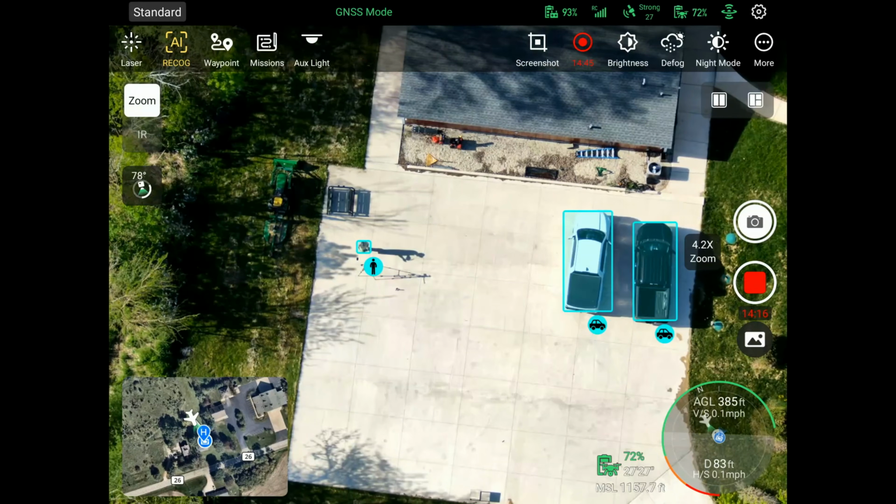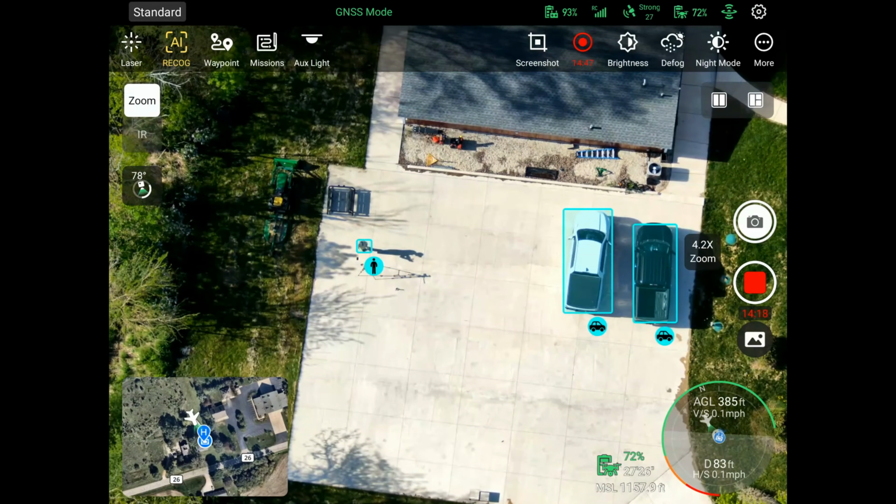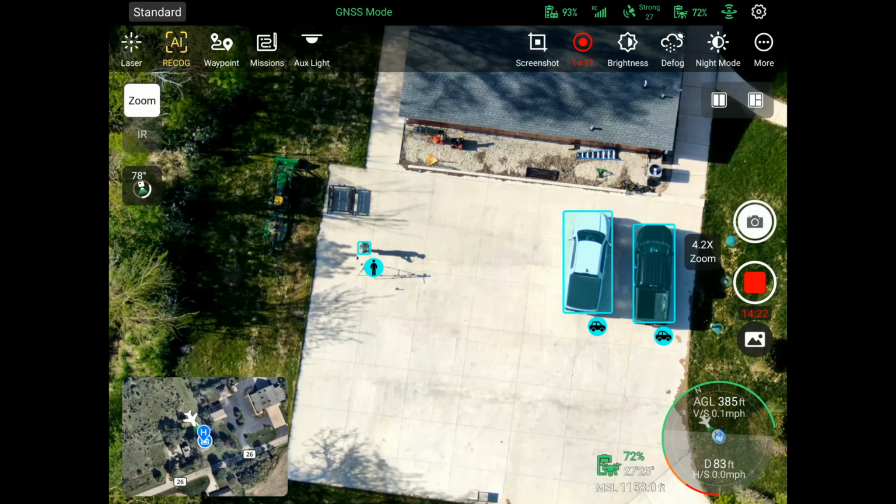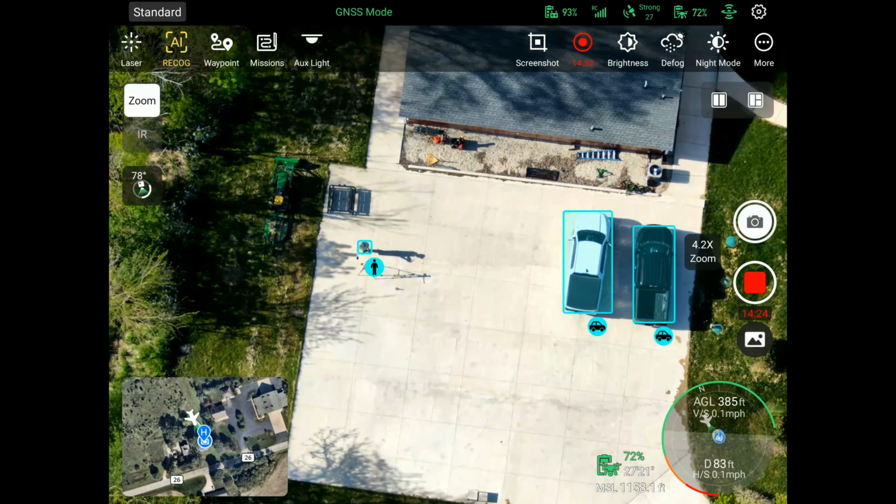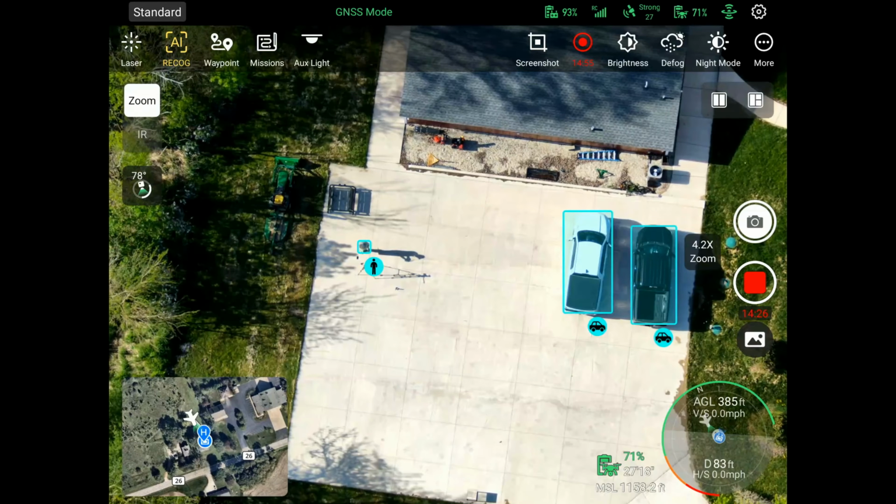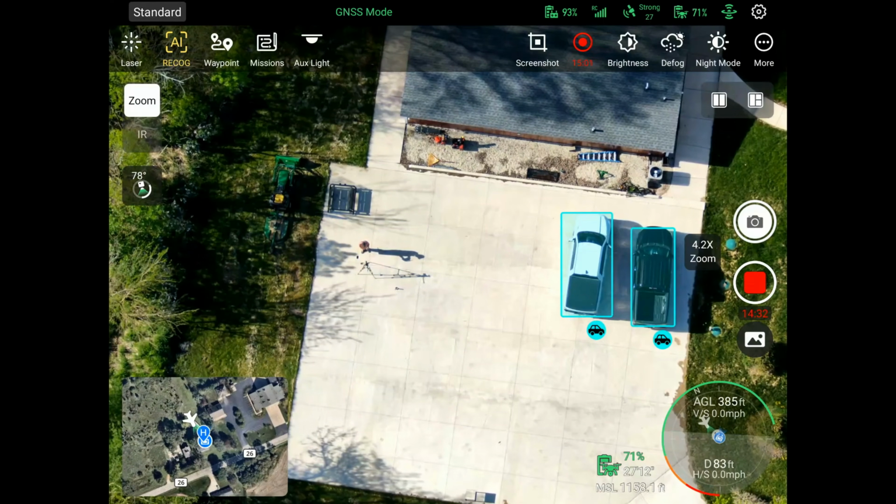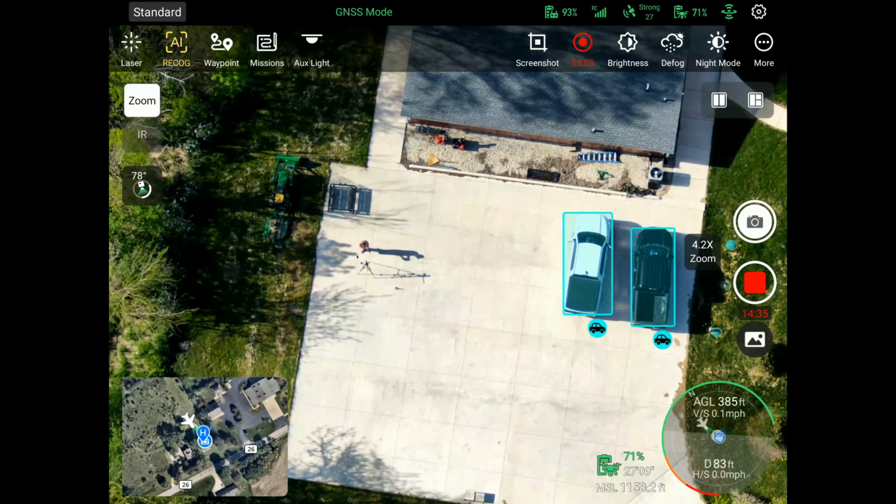It recognizes it and will continue to track it until that thing goes behind a building or some trees or whatever. So this is going to have a similar function. It's not quite ready yet. It's not included in the initial release of this. I'm sure there'll be an update soon that will allow for that. So that is pretty cool though. The AI recognition can tell between people and cars.